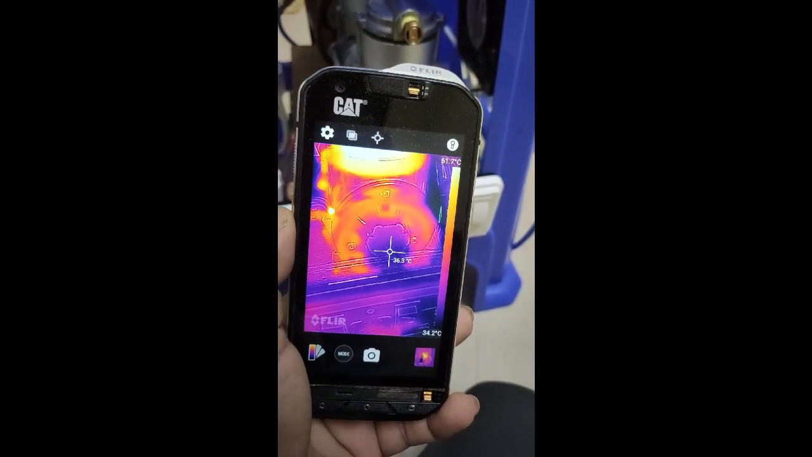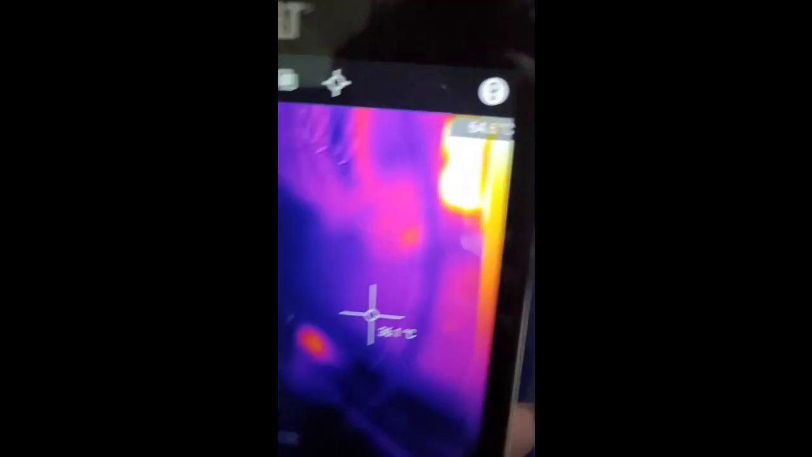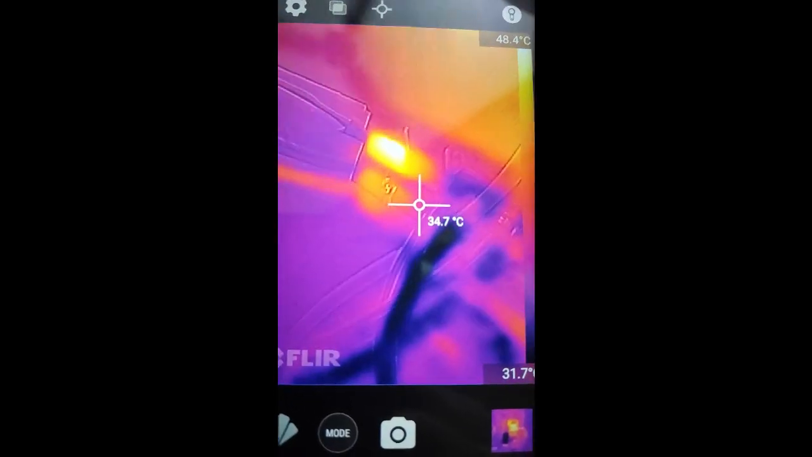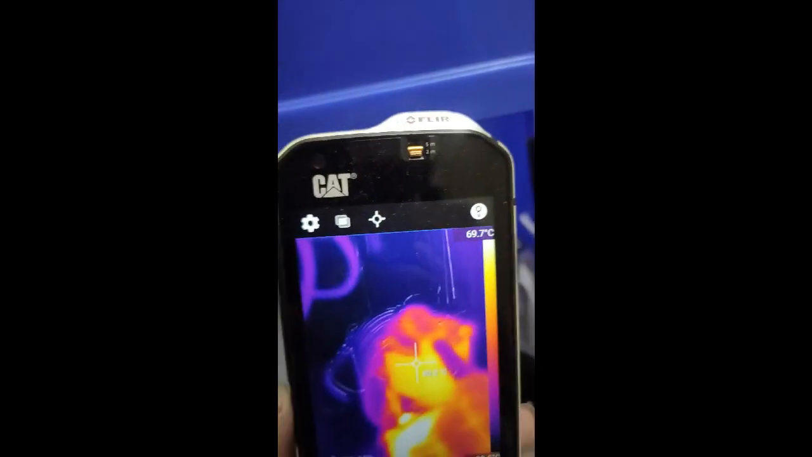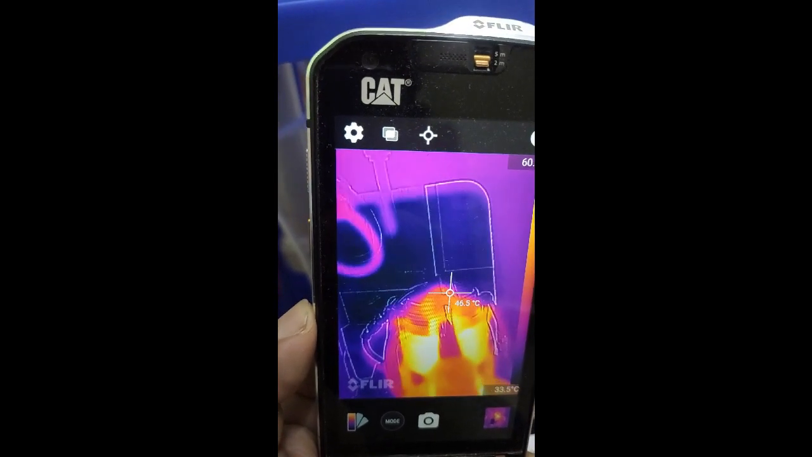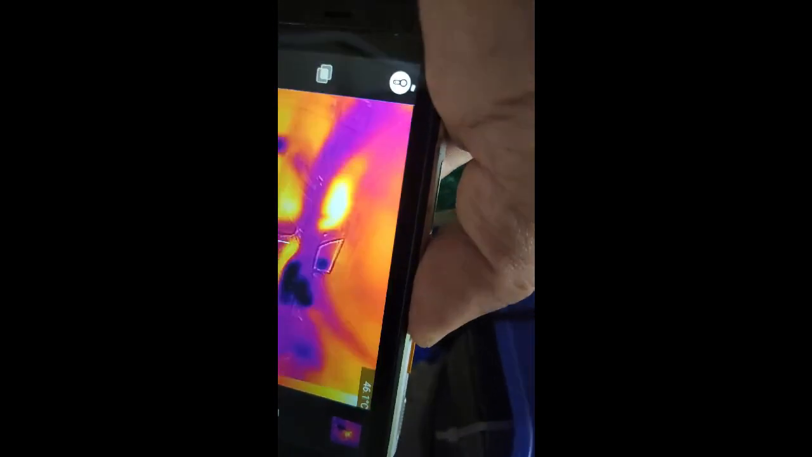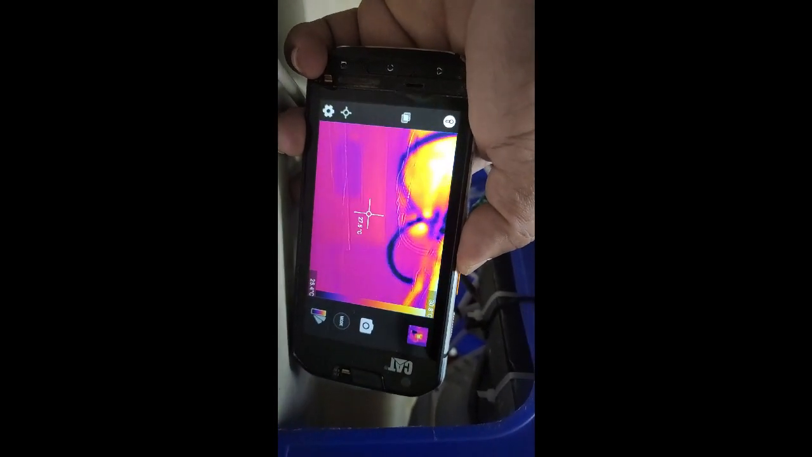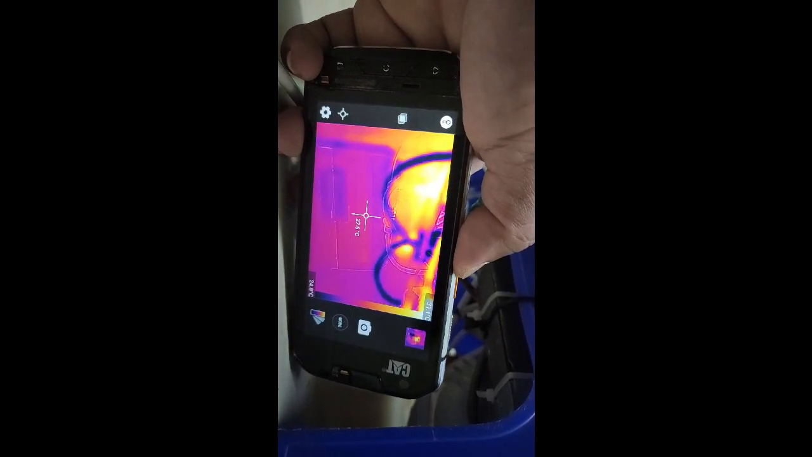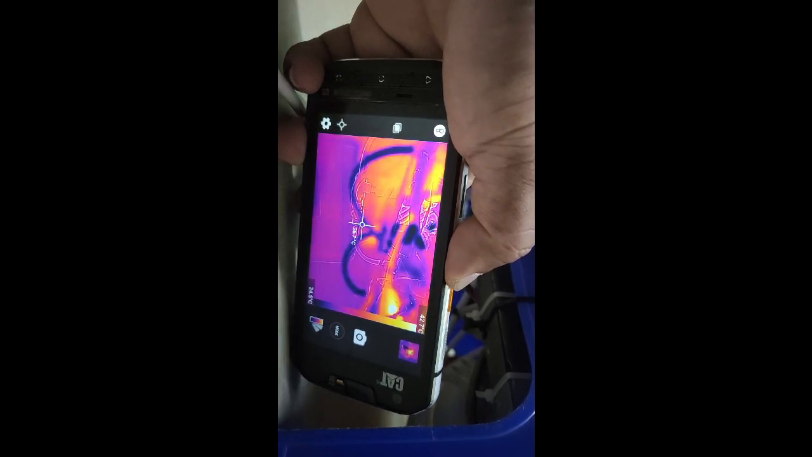The intake temperature is the same as room temperature. That is the exiting air, that is cool.